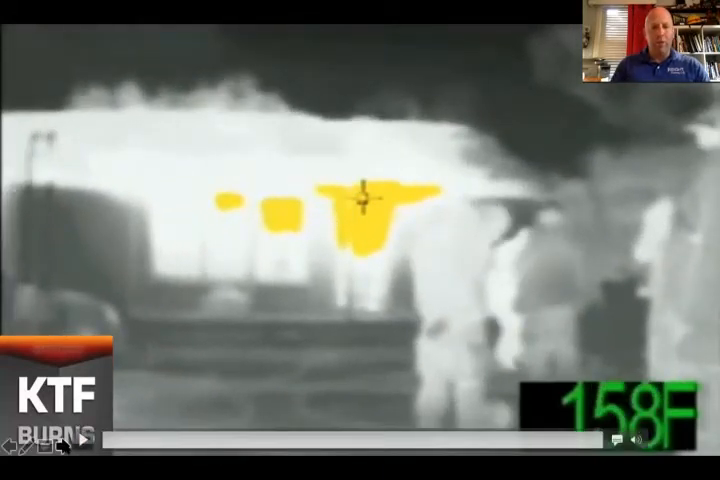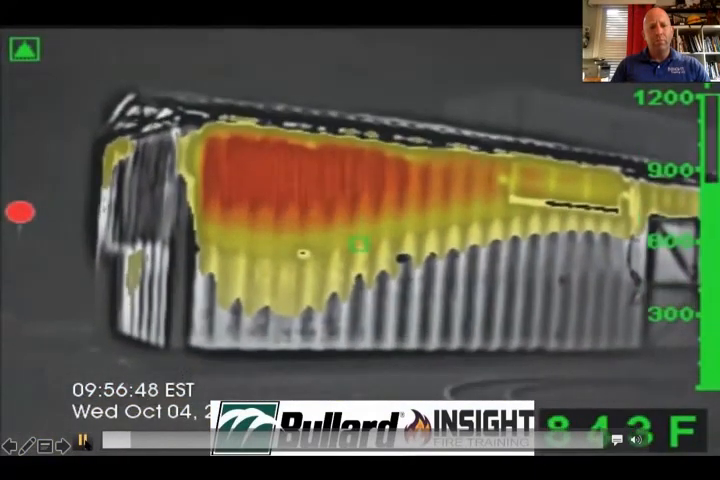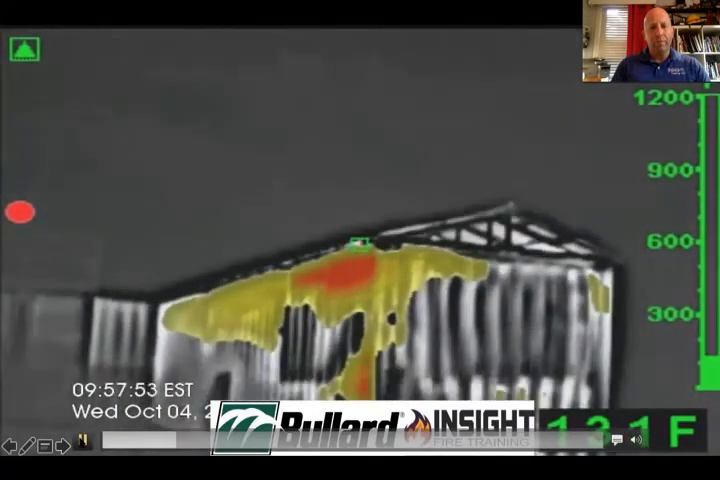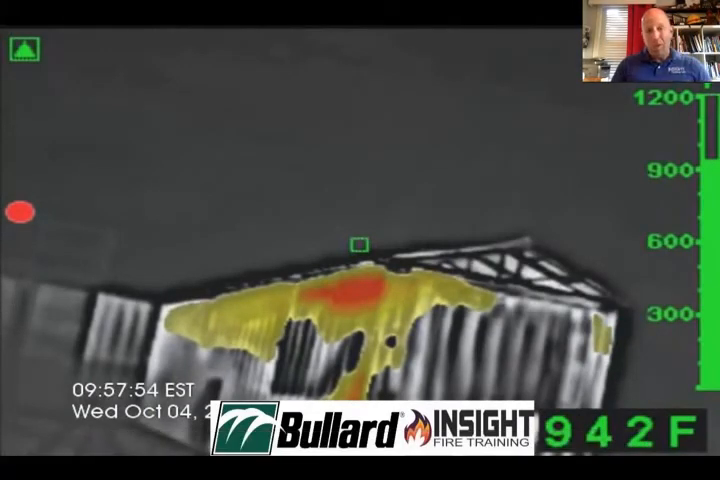Now let's upgrade that a little bit. This next one is a Bullard LDX, I believe, when we were in Canada. Is there a difference between those 2 images you just saw? Vast.